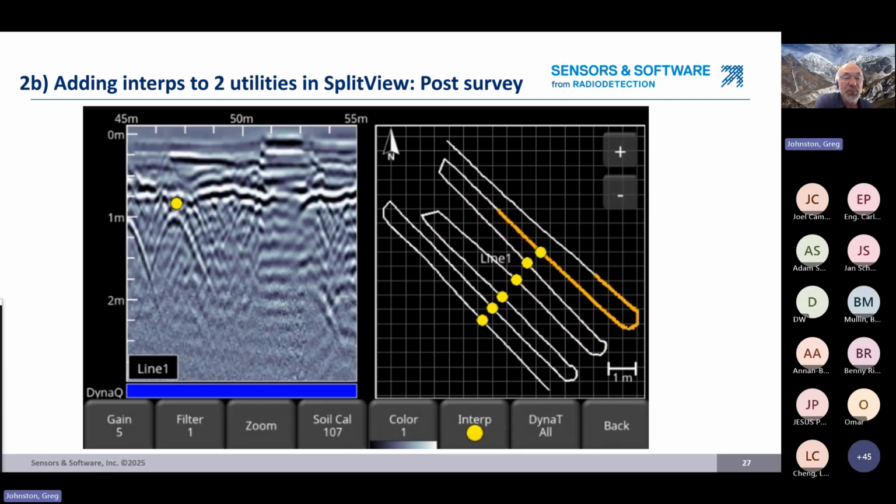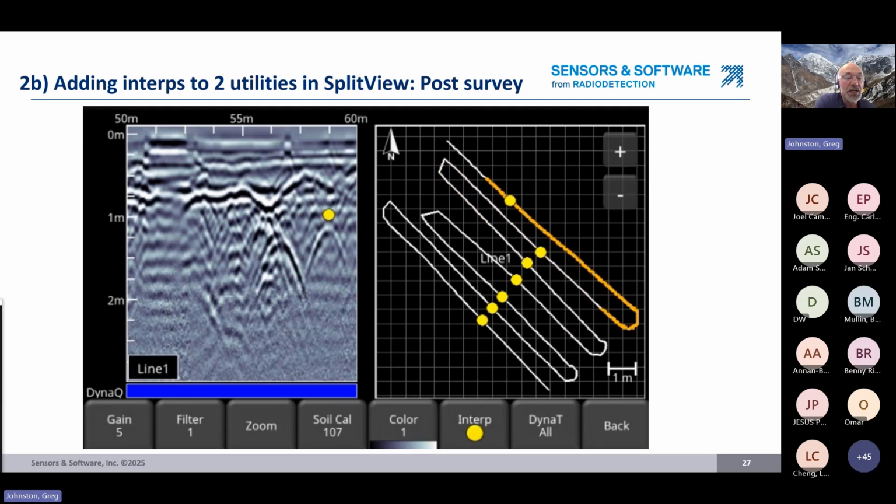So in this case, I think we're about to make a mistake. We're not sure which one it is. We click that one. No, that's not the right one. So we delete it, and we put it on the right hyperbola. And so now the next step is a lot easier because we've already marked one hyperbola.